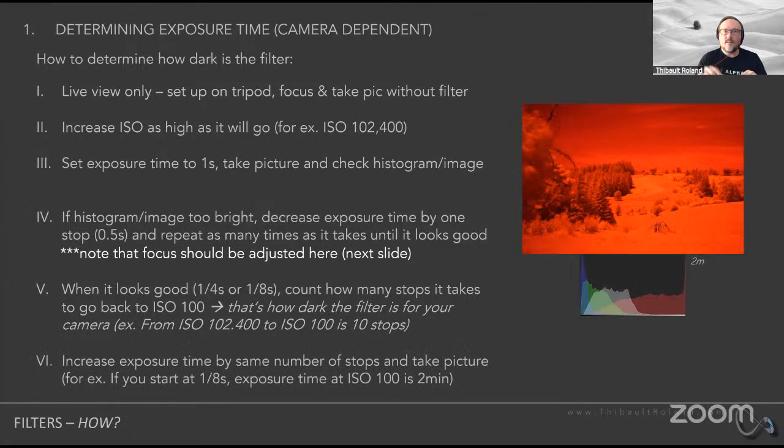If I'm multiplying that exposure time by 2, ten times in a row, so an eighth of a second times 2 is a quarter of a second, times 2 is half a second, times 2 is 1 second, and so on and so forth. If I do this 10 times, I end up needing to use 2 minutes as an exposure time.